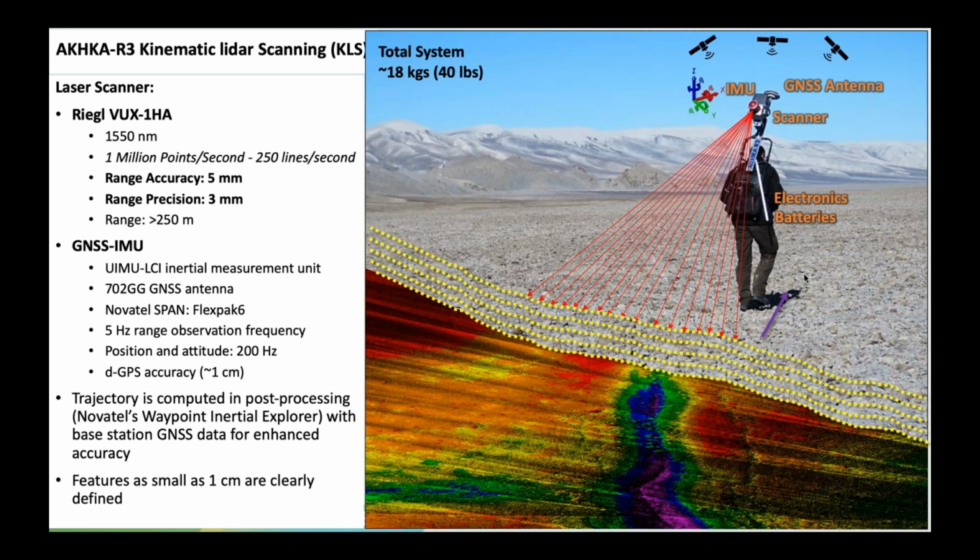It does require quite a little bit of post-processing in order to match data together and create clean point clouds, but we had incredible success with this. And features as small as 1 centimeter are clearly defined. So if you ever wanted to have a graduate student count rocks and boulders, boy, we have the ability now.